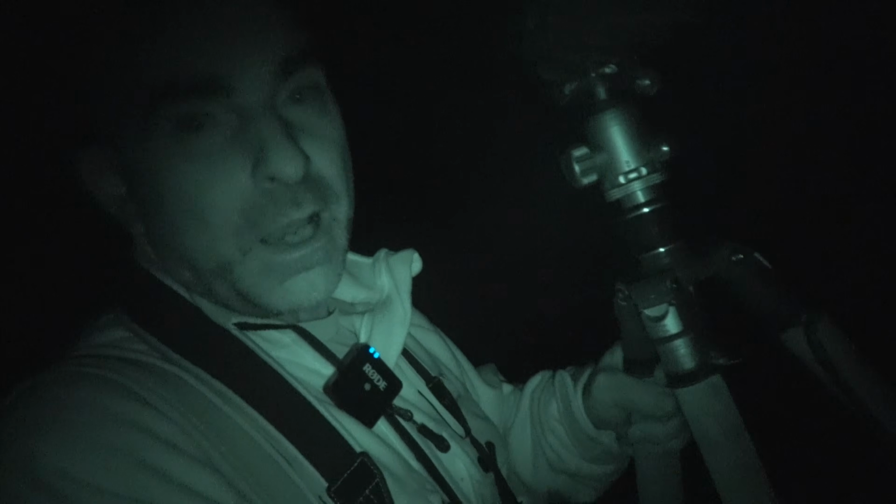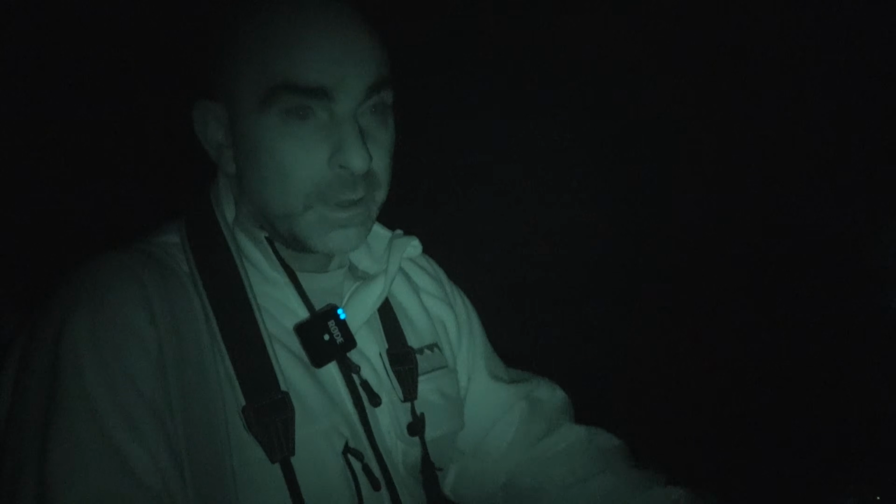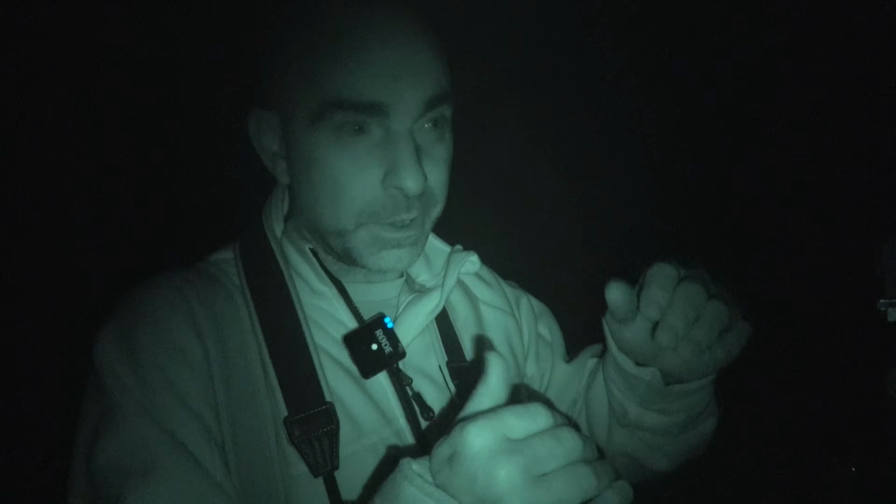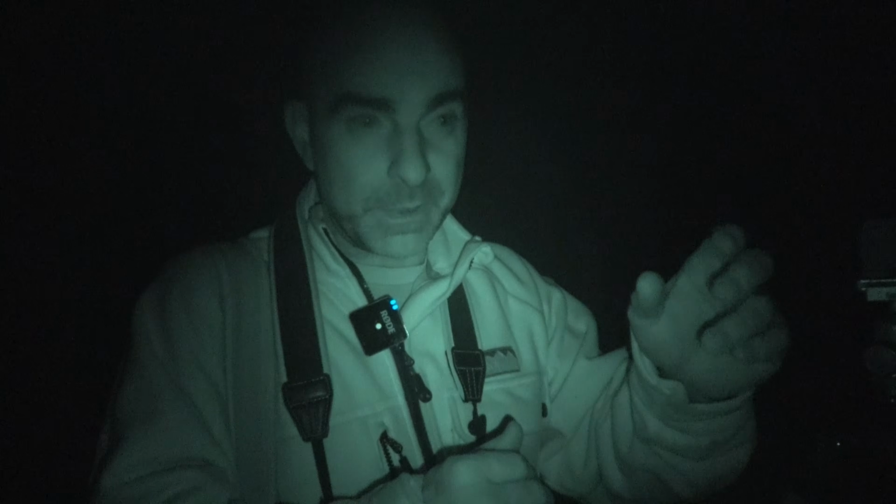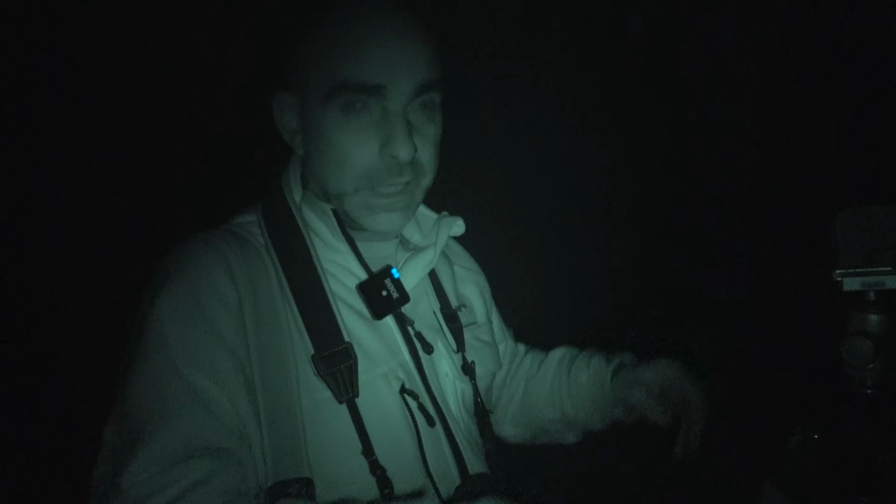Right, so we're up against a bit of cover at the moment, and one thing I need to be a little bit aware of is low branches and that hanging from the cover, because if a fox comes out and you flick that IR on, it will bounce straight back off the cover and you won't be able to see anything past it. So I need to make sure we've got a good clear line of sight on that when we set up.